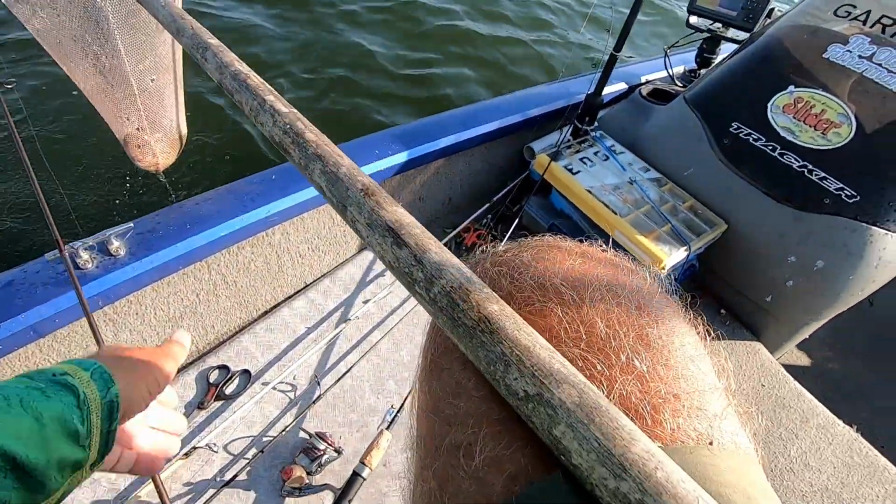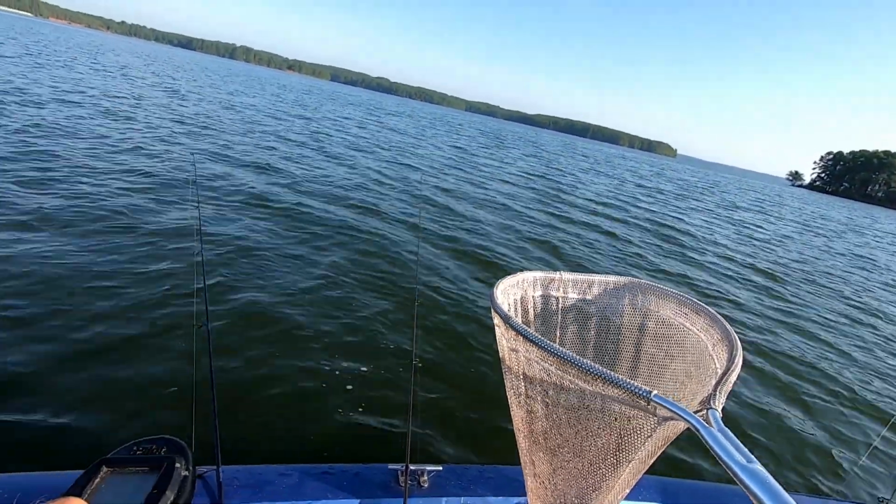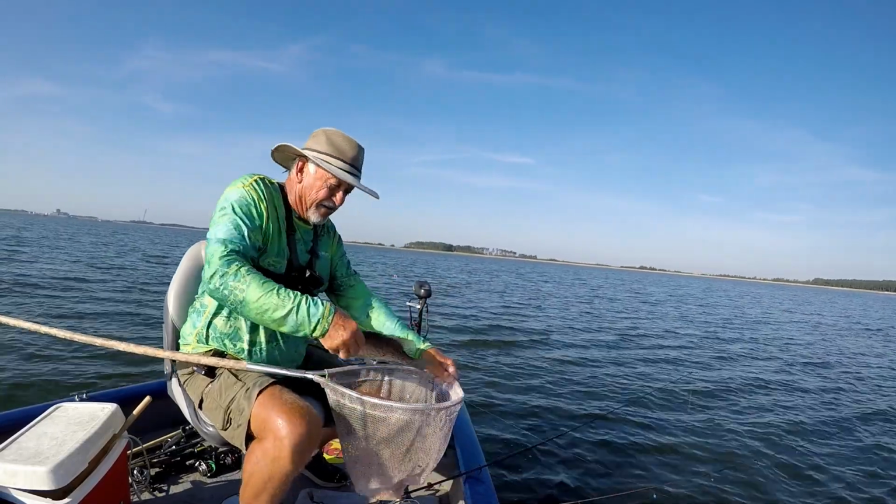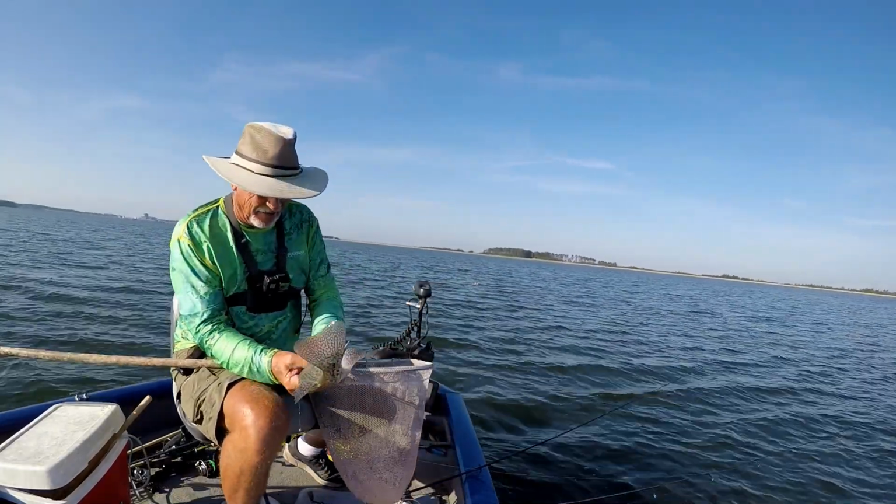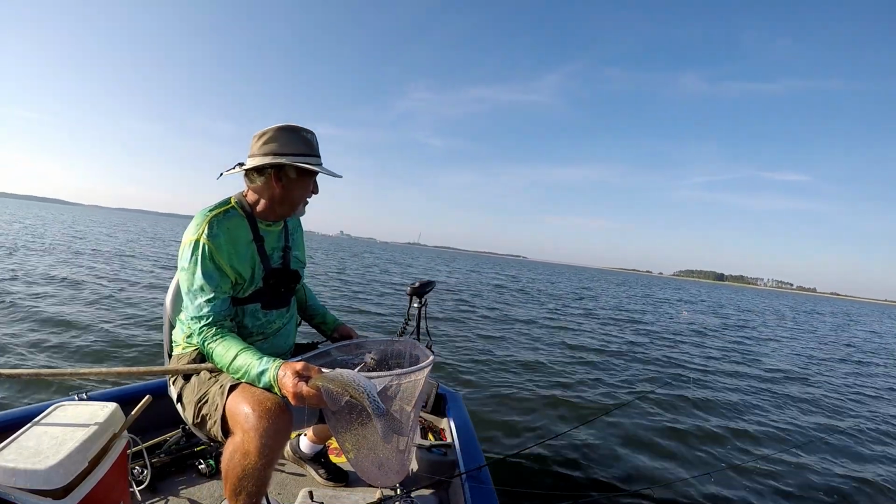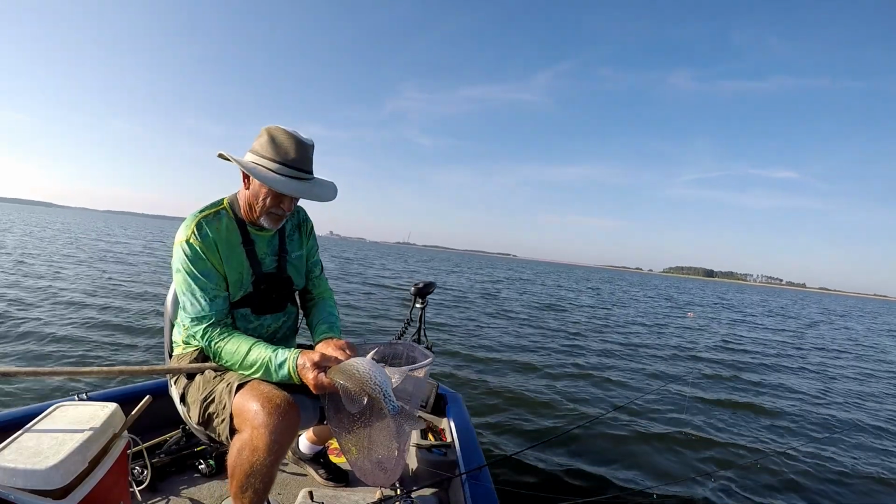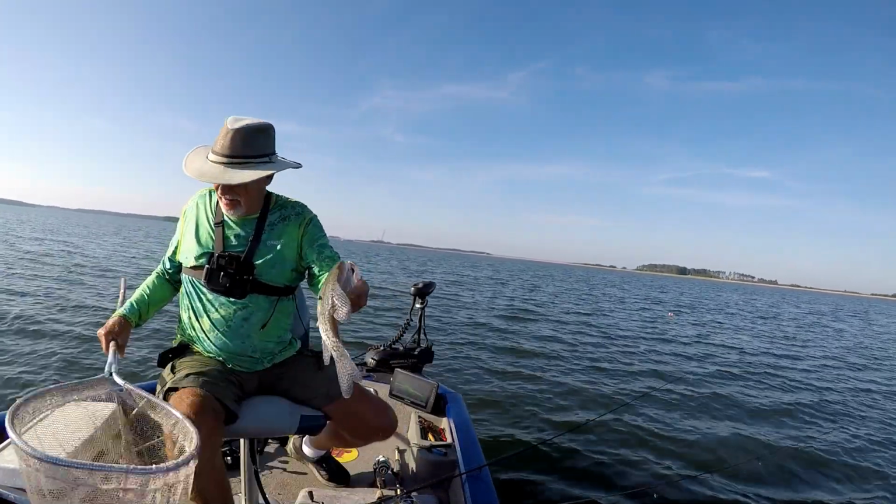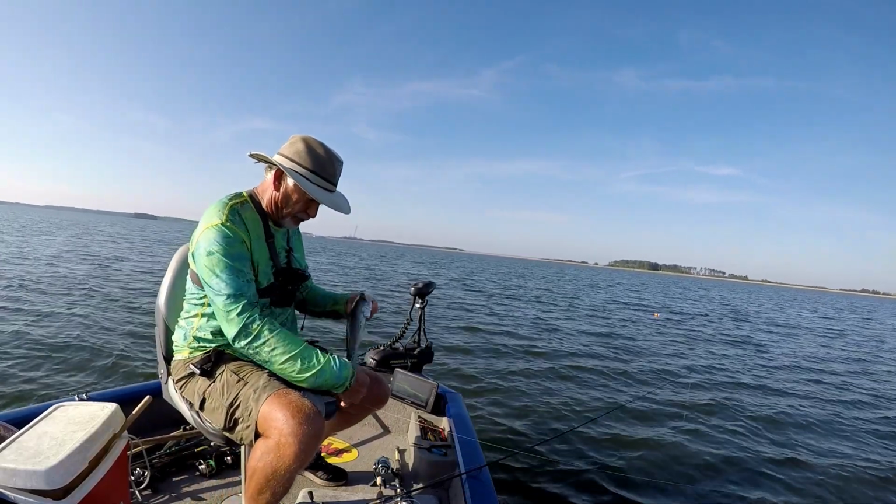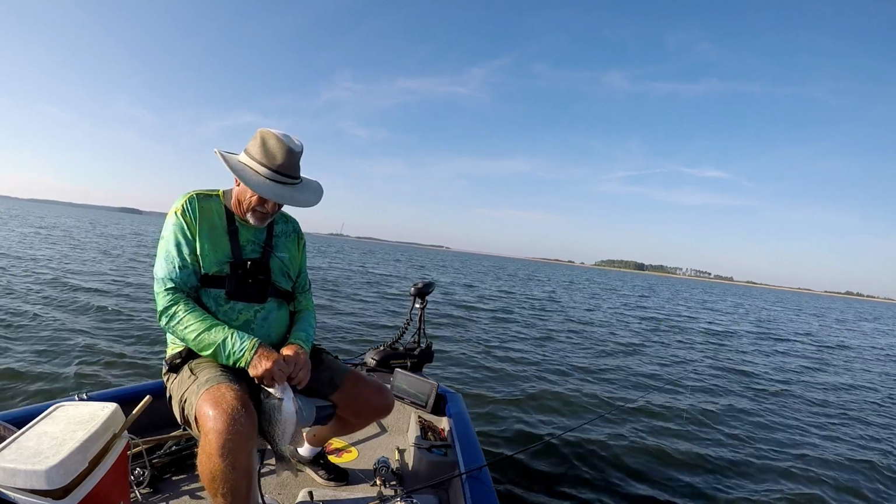Biggest one of the day on minnow. The other day I caught them big ones on minnow. I think that minnow might be the way to go with the big ones. Look at that, what a slab. 1.5 pounds. Wind got up a little bit, might help us, give us a little ripple on the water. And he absolutely swallowed it. I mean, swallowed it.